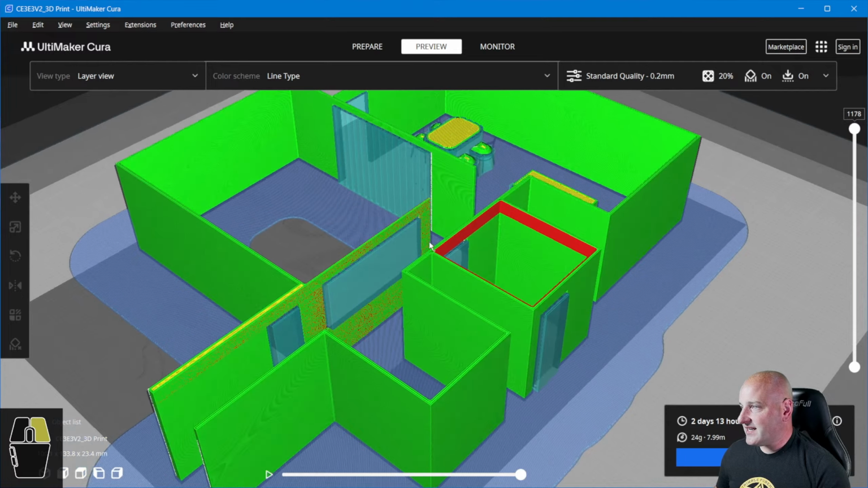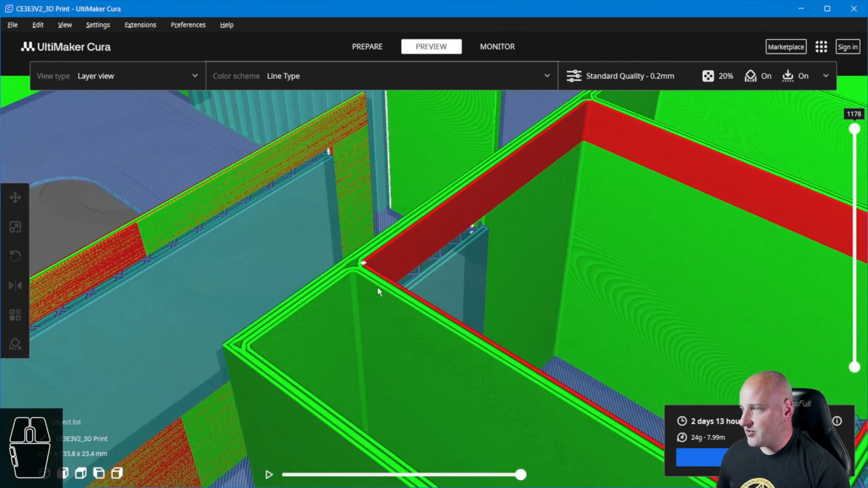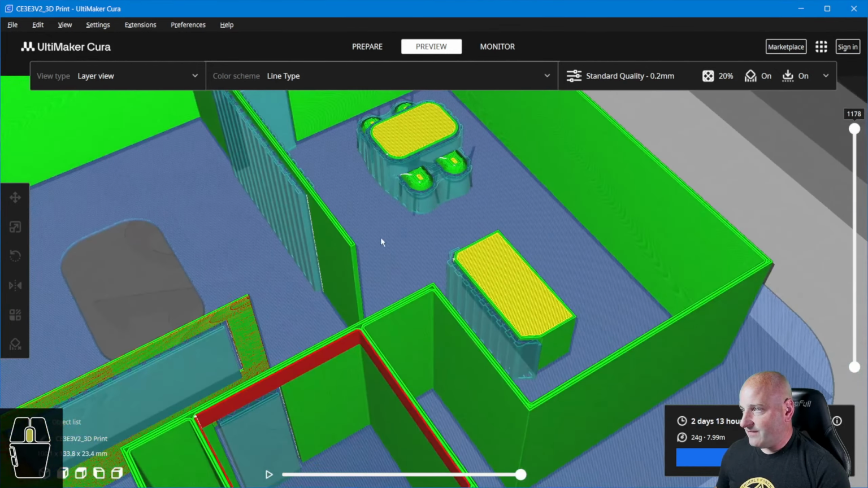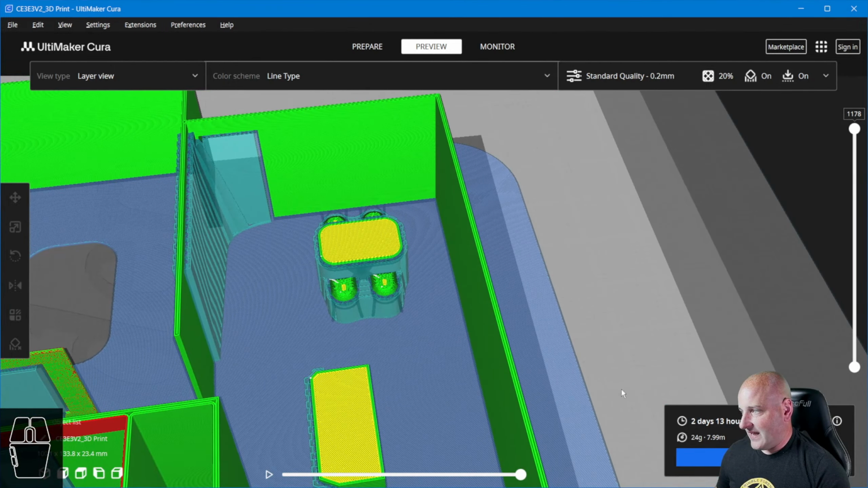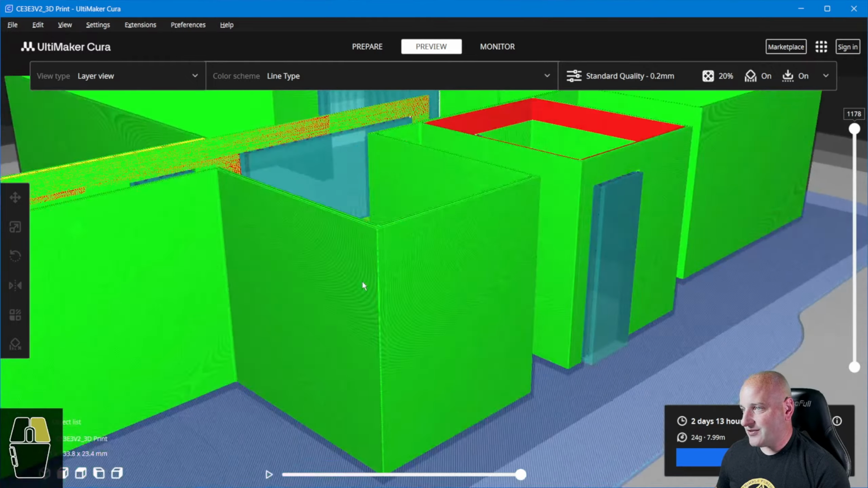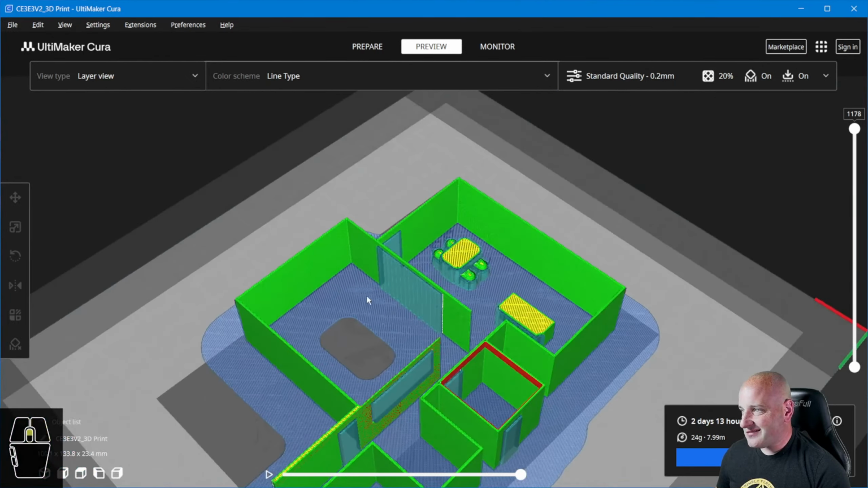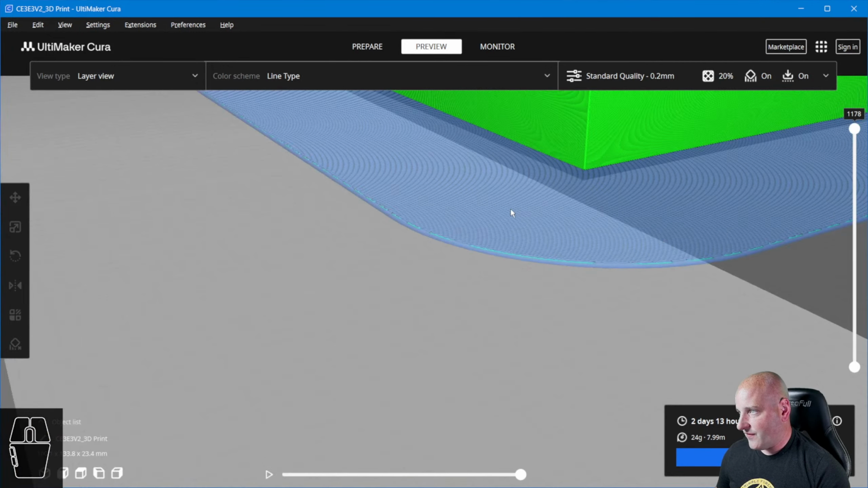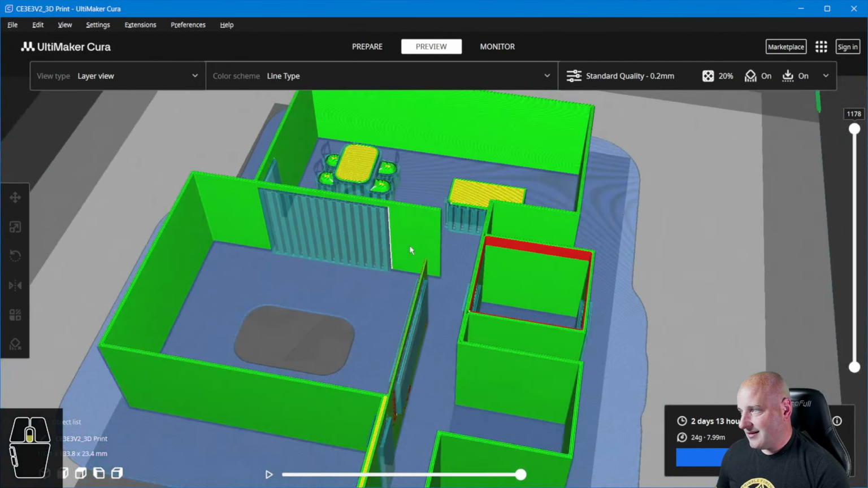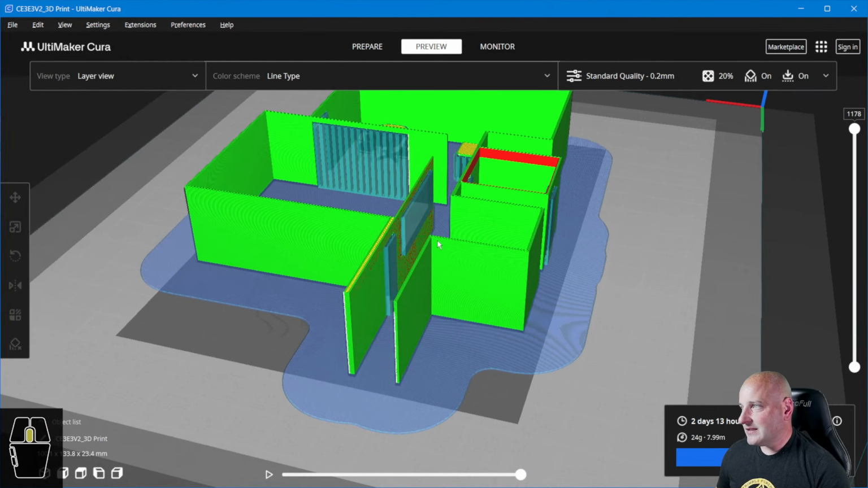Okay, slicing this at 0.2 millimeters, which is very, very tiny, this is going to take 2 days and 13 hours. I would not use this, to be honest with you. This is much too fine for what this is. But this one could take a while.